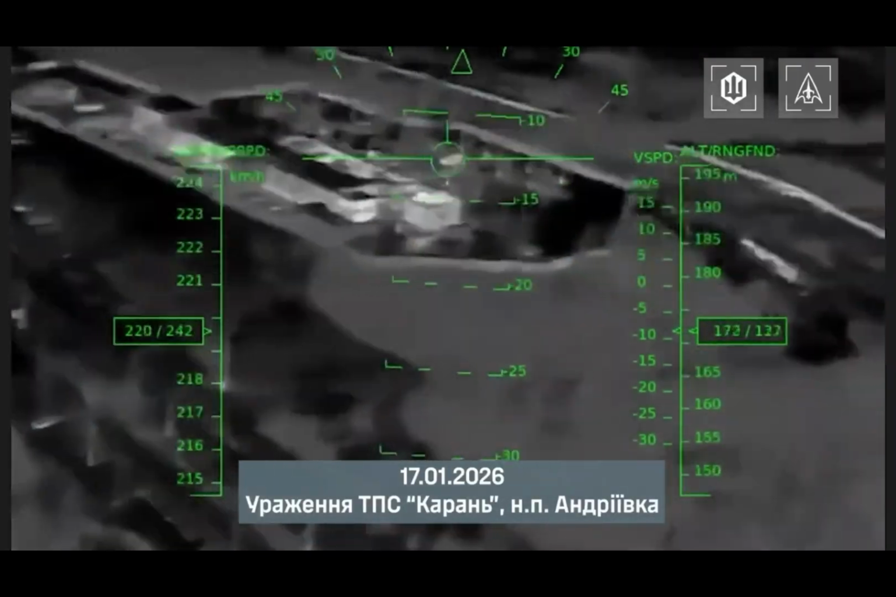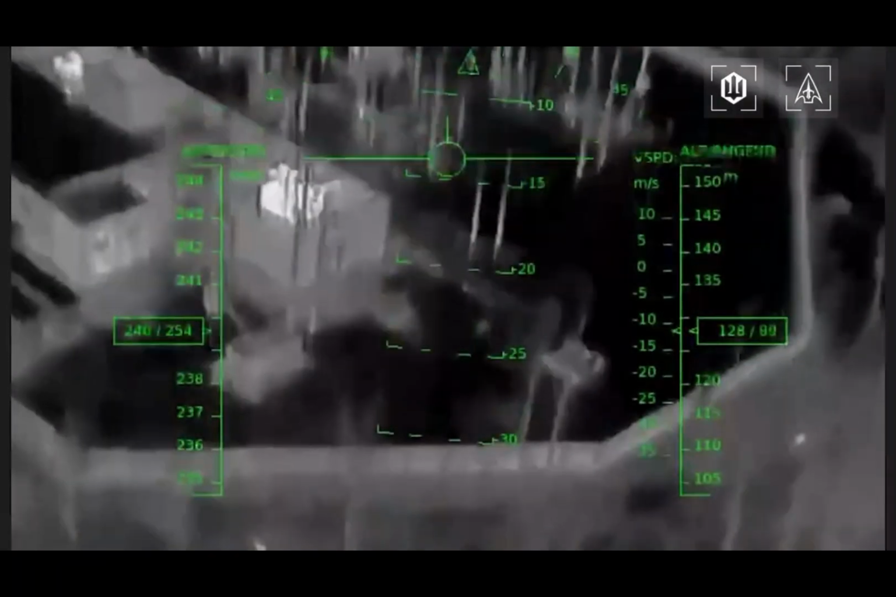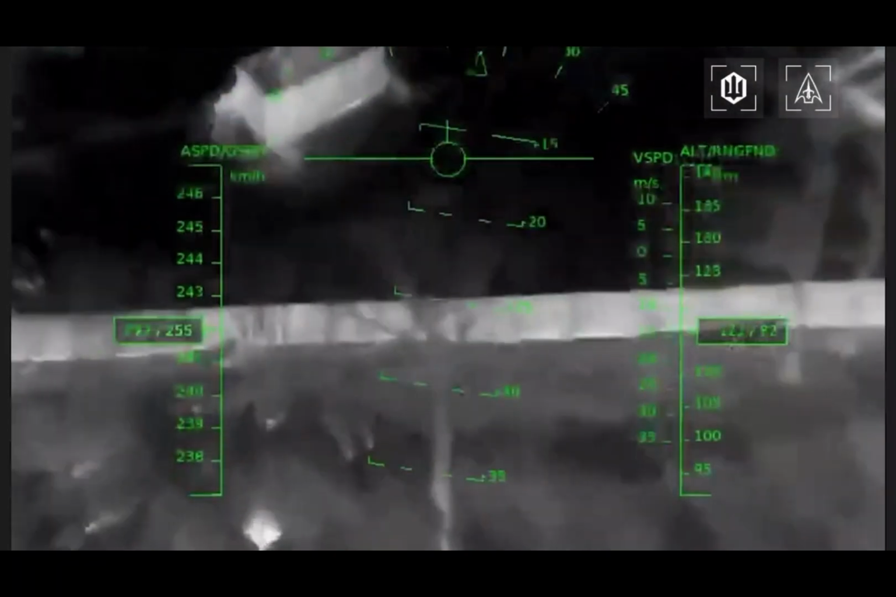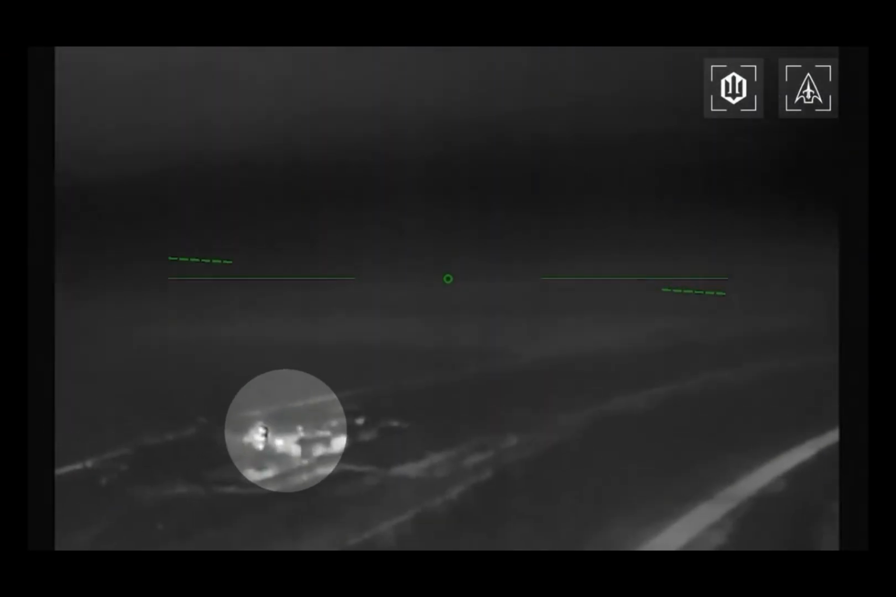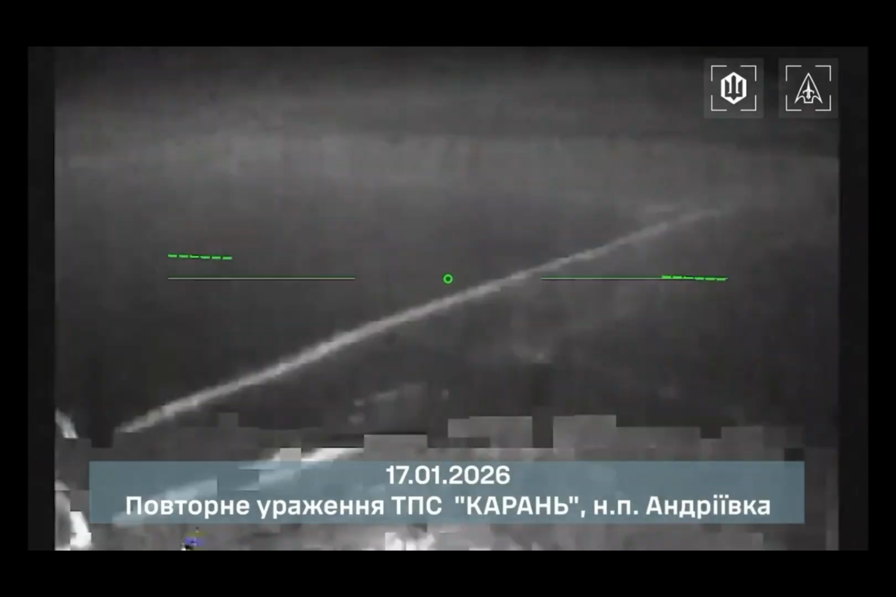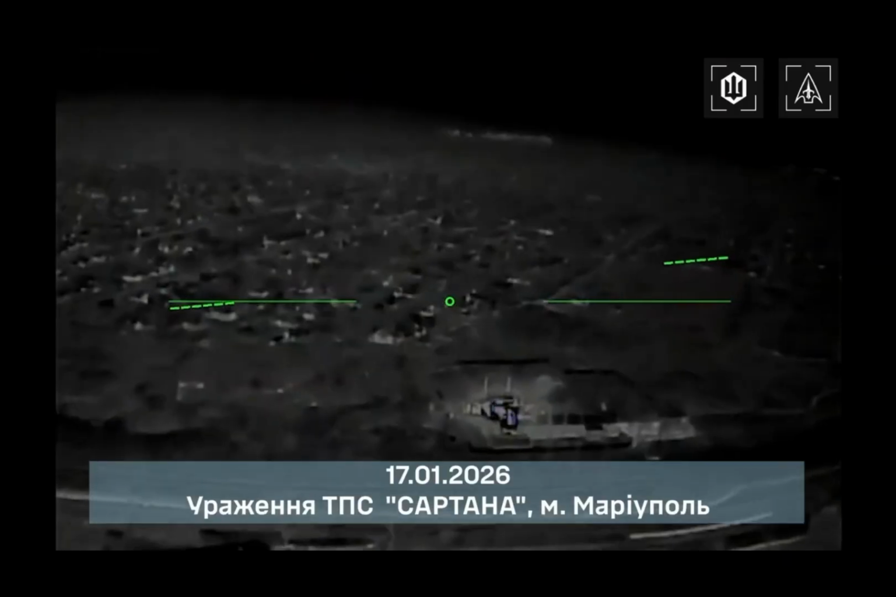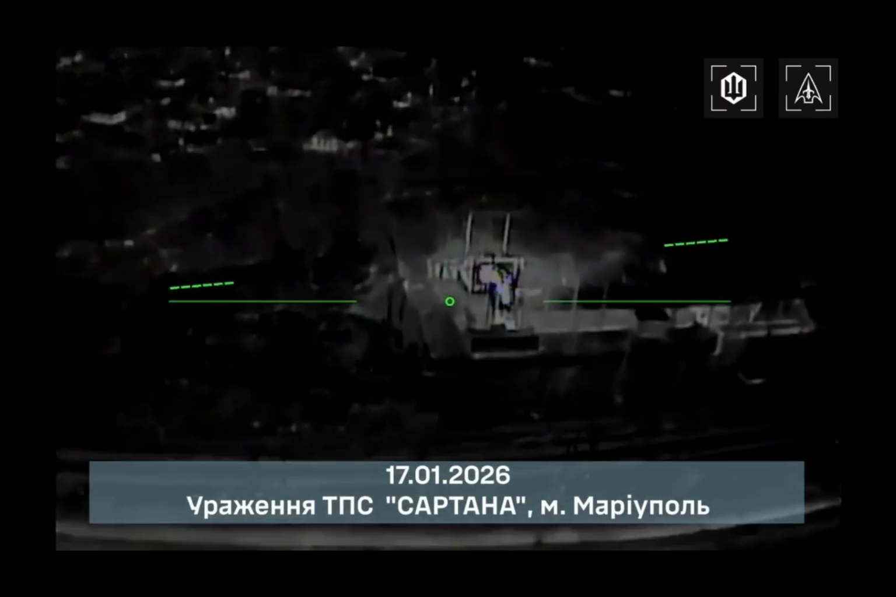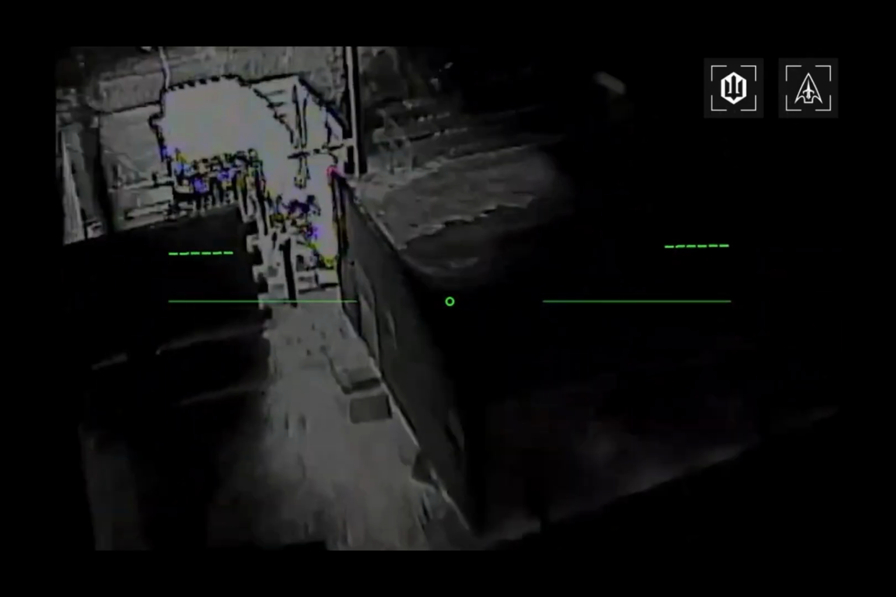You are looking at what appear to be the final seconds of the TPS Karan, a Russian short-range tactical air defense system. Its estimated value is around $15 million. At this point, all that seems left is enough heat to start a barbecue. This time, the target was a reportedly rare tactical air defense system known as the TPS Sartana. Its exact cost is unknown, but it was almost certainly more expensive than the drone that struck it.